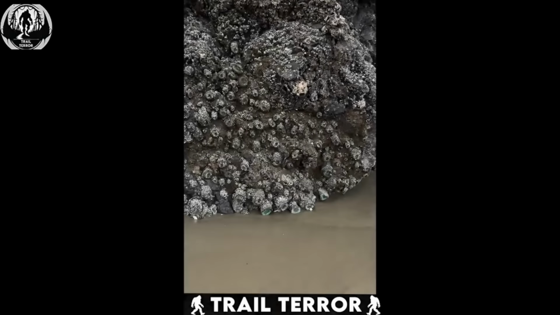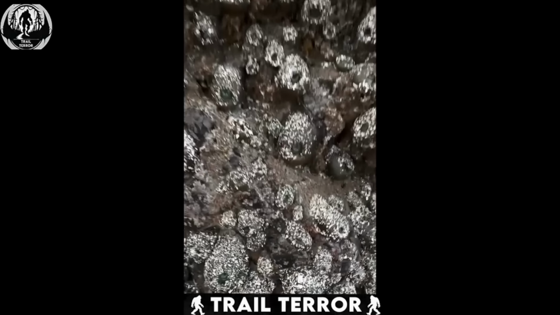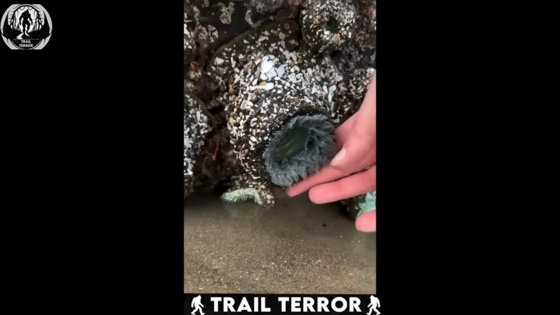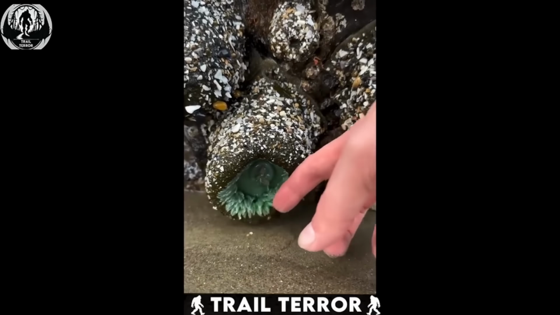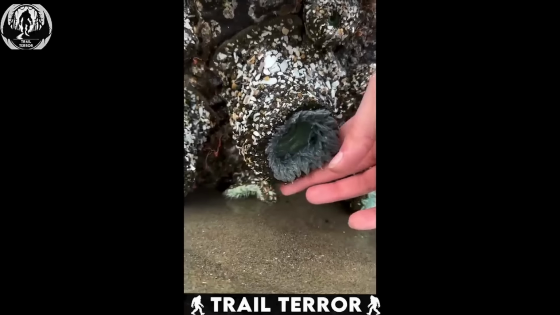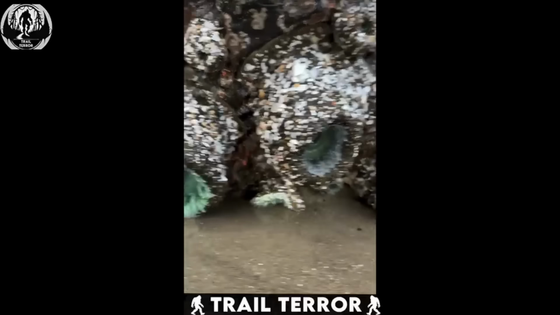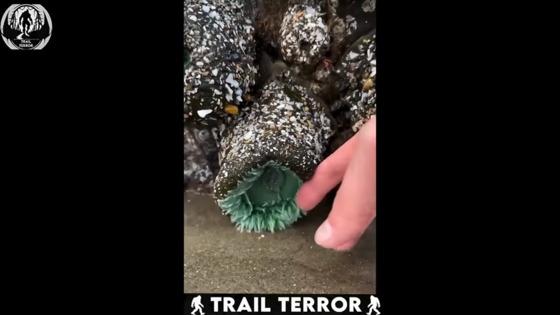Ever seen something in the ocean that looks more like a flower, but behaves like a living creature? This next clip gives you a closer look at some fascinating sea anemones. Sea anemones are incredible little creatures. They're related to jellyfish, and they're one of the most abundant animals in tide pools. What's even more amazing, they can self-replicate, meaning they can create clones of themselves.